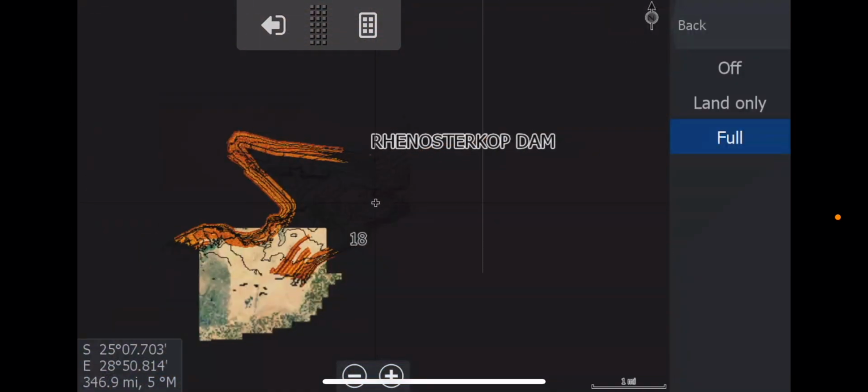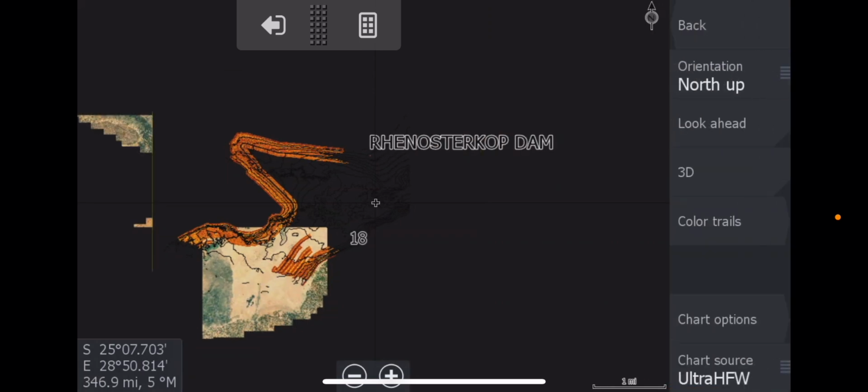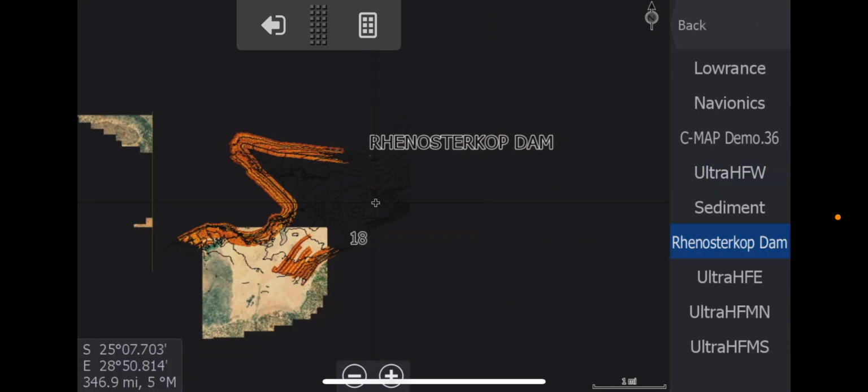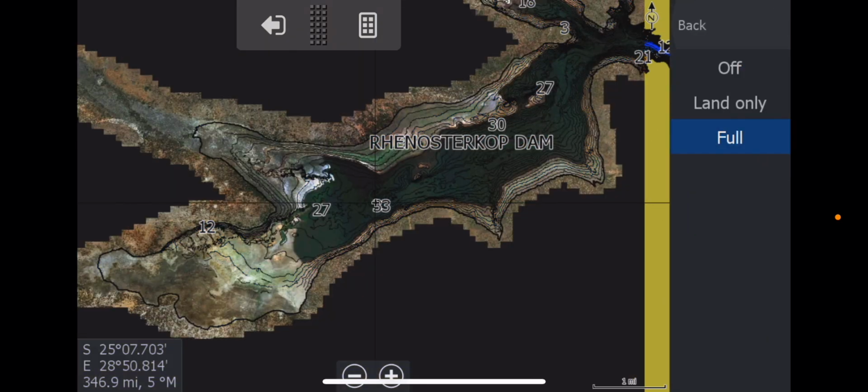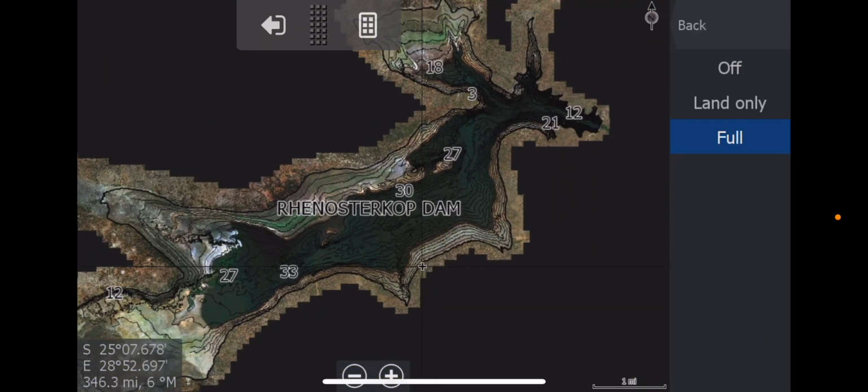And guys, that is it. Everything else works exactly the same as the old one. It's the Rhenosterkop back photo options. Put that onto full. There it is there. You've got the contours on top of the satellite.